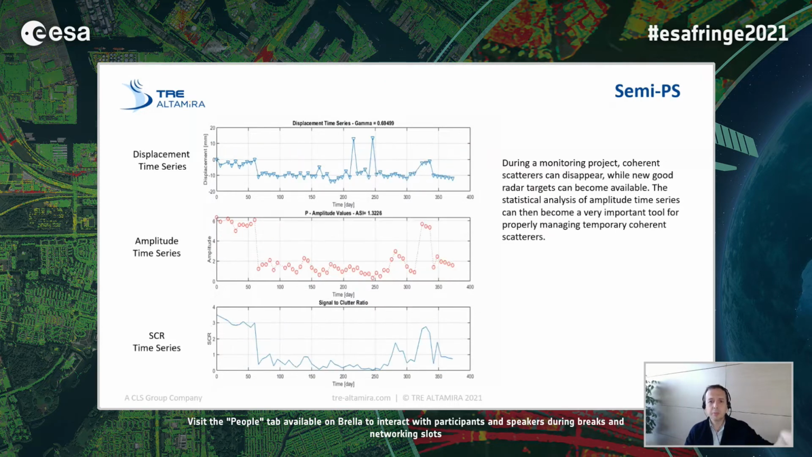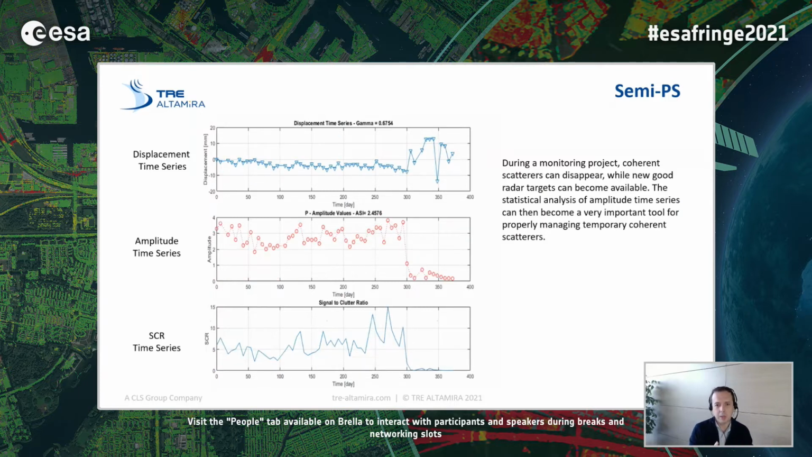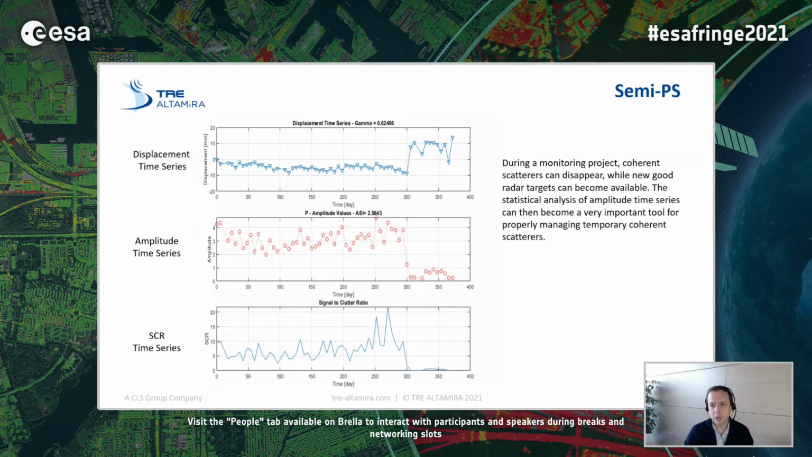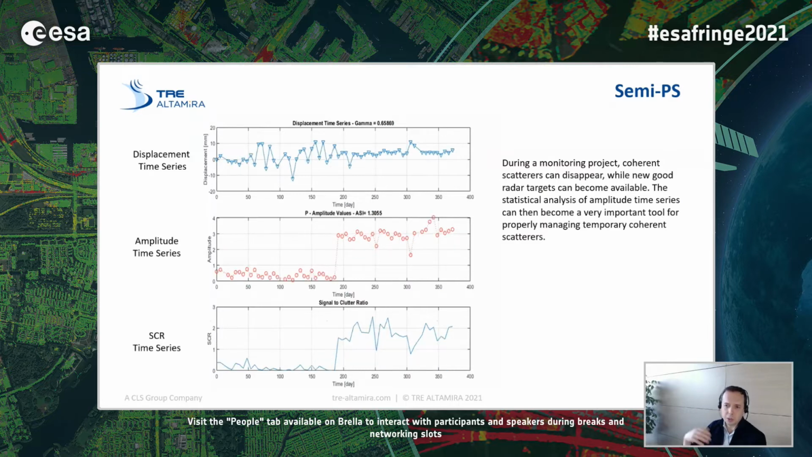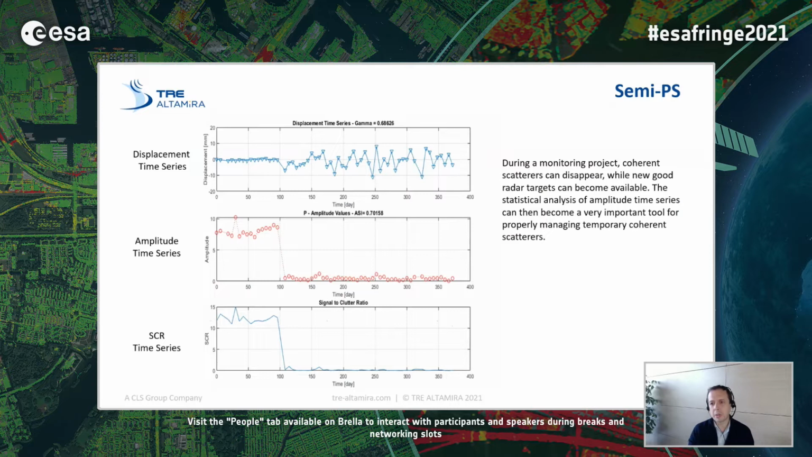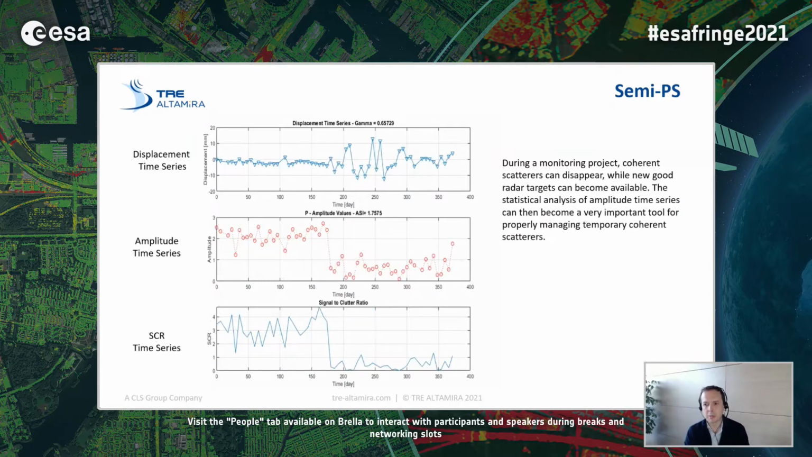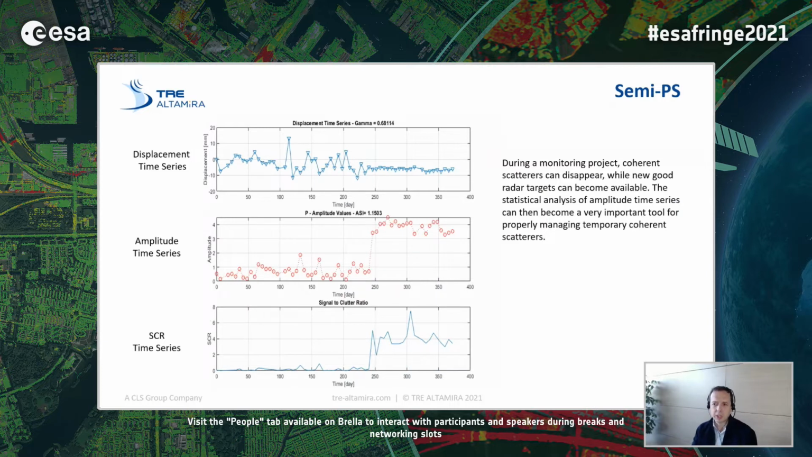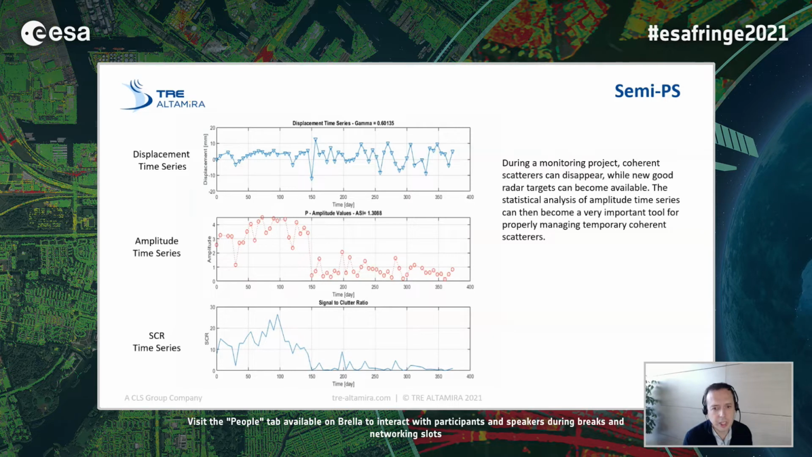And amplitude data can be extremely valuable also to identify the so-called semi-PS, because during a monitoring project, good scatterers can disappear, other good radar targets can become available, and so the statistical analysis of amplitude time series can then become an important tool for properly managing the temporary coherent scatterers.